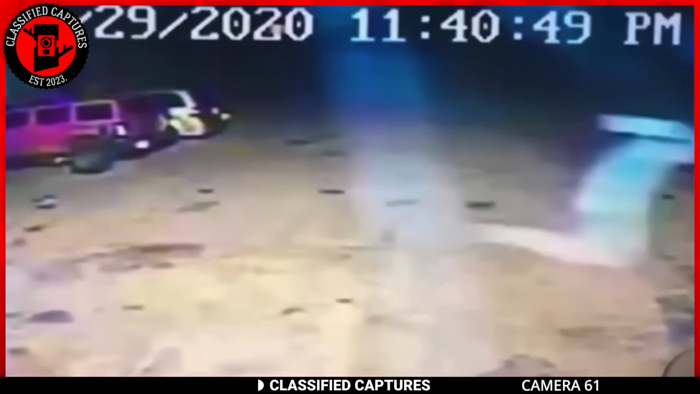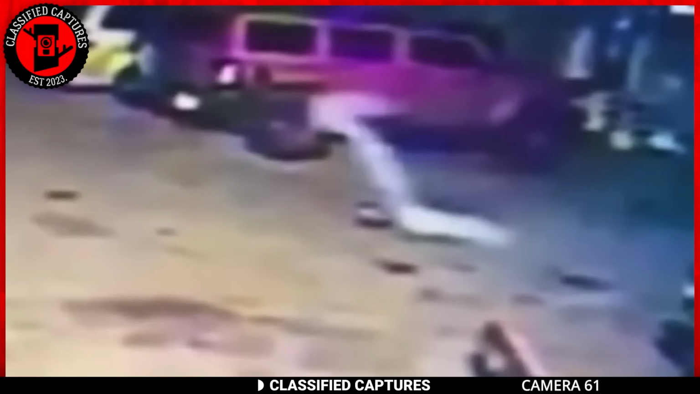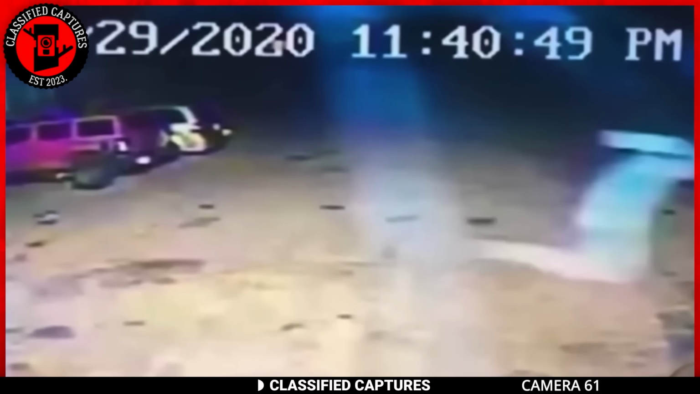Now, the property owner was very alarmed when she saw the footage. This entity looked very weird, and its movements were very eerie, almost as if it was floating and gliding at the same time. What do you reckon it could be? Please do share your thoughts and experiences in the comments section.